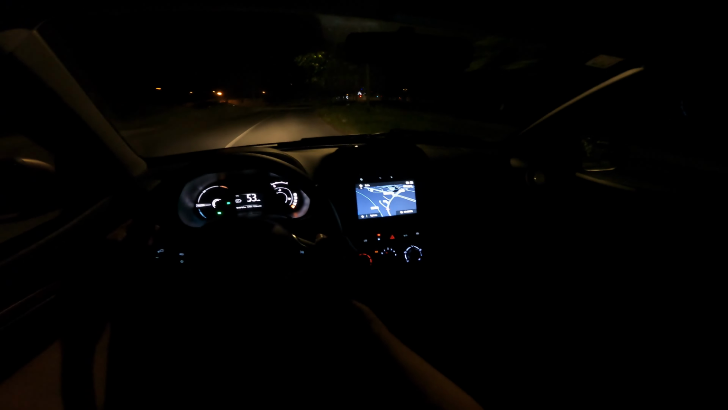Yeah, let me see here, navigation, and let me see here, destination, find on map. Okay, let me see if I can find something here. Well, I can't zoom. Oh, I can zoom like that. Okay, I want to go there. I don't know the address, but I know this. So, just press OK here.